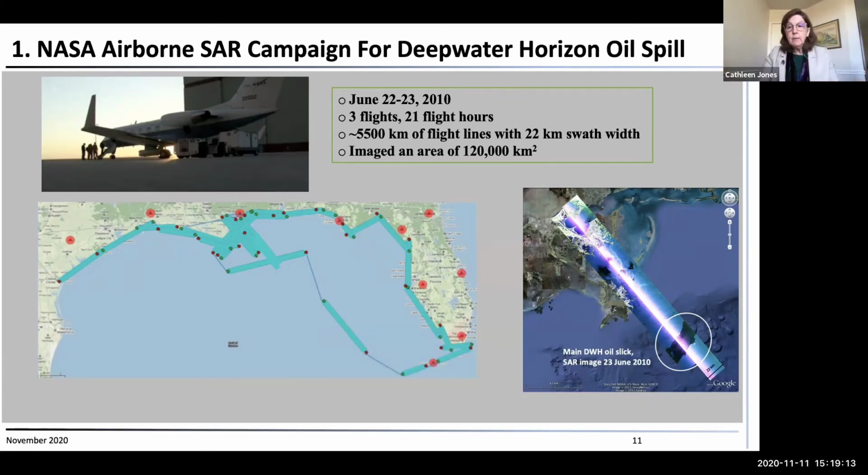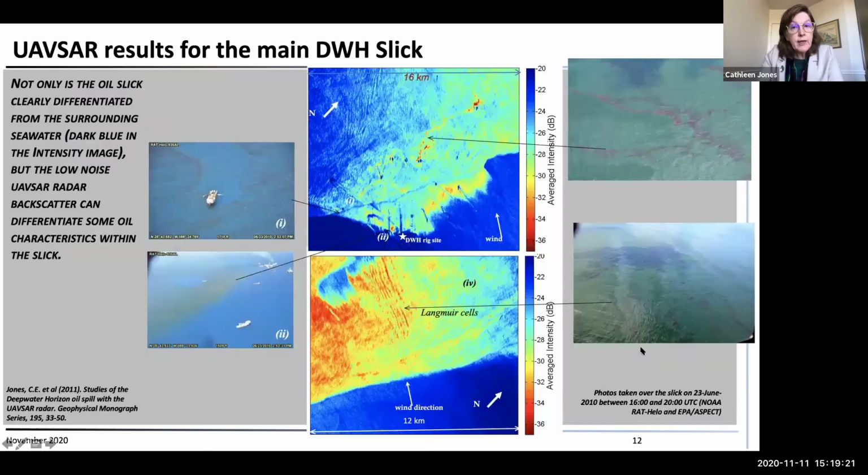But whenever we got the image, you could really see the Deepwater Horizon oil slick, the main slick in the image. And whenever you looked at it in more detail, not only could you do this differentiation, but if you look at the blue here being the intensity for the clean water, you could definitely see a lot of features within the slick.